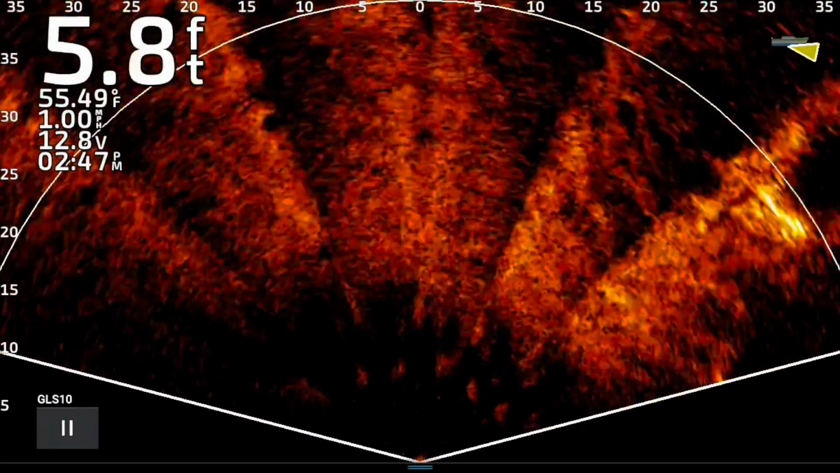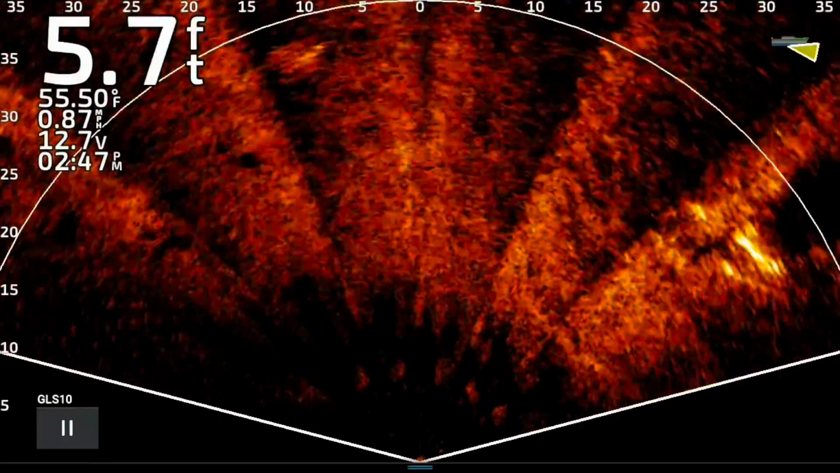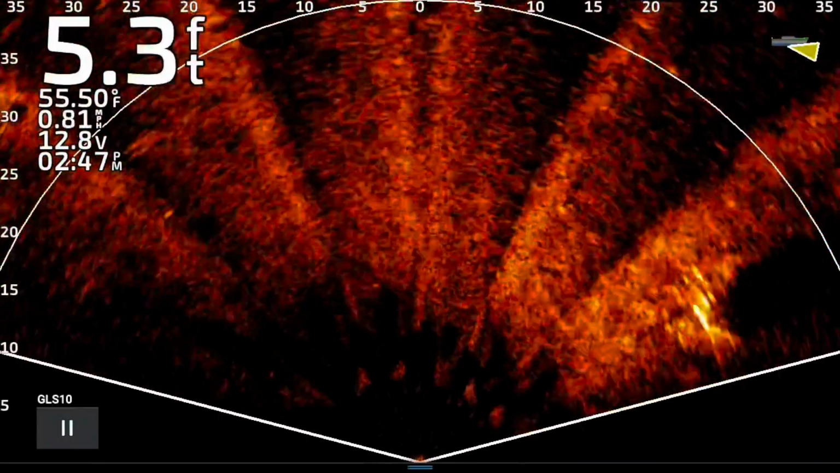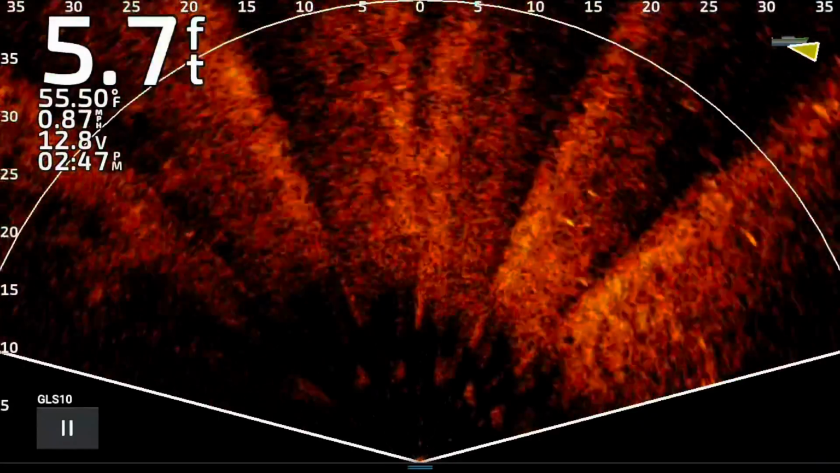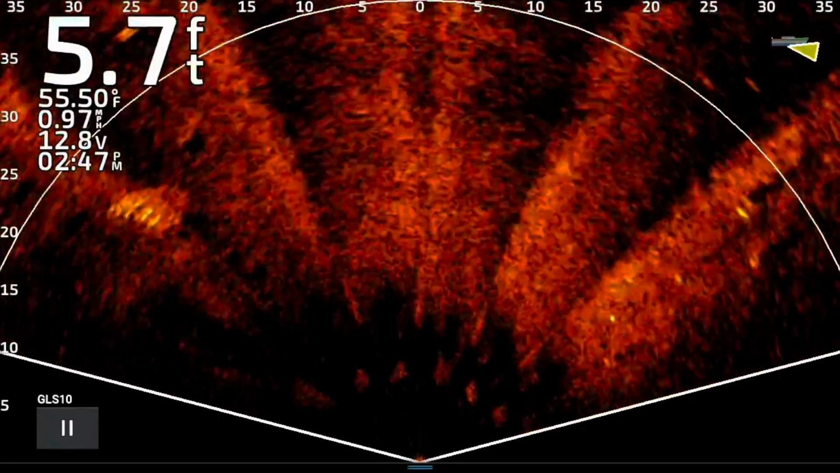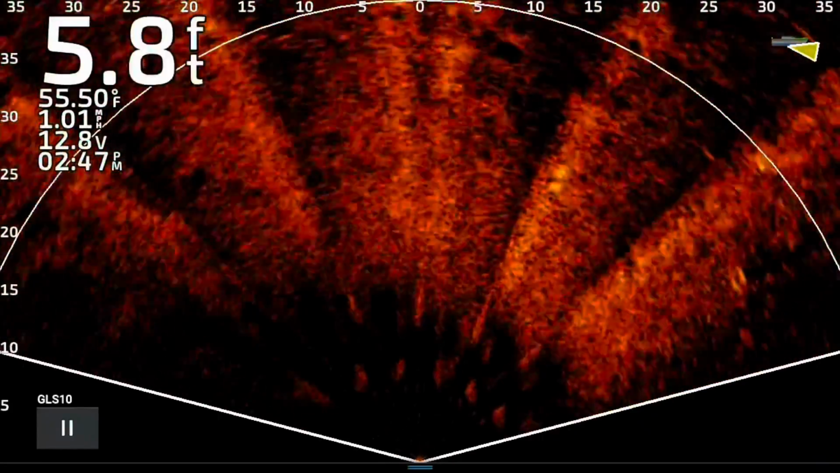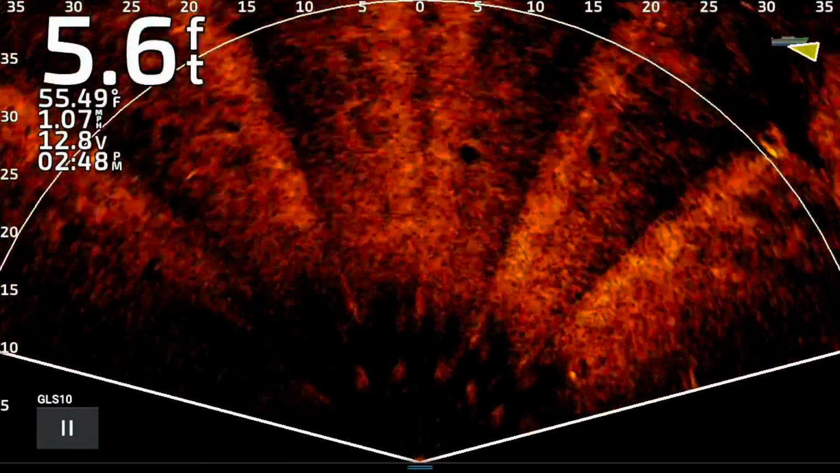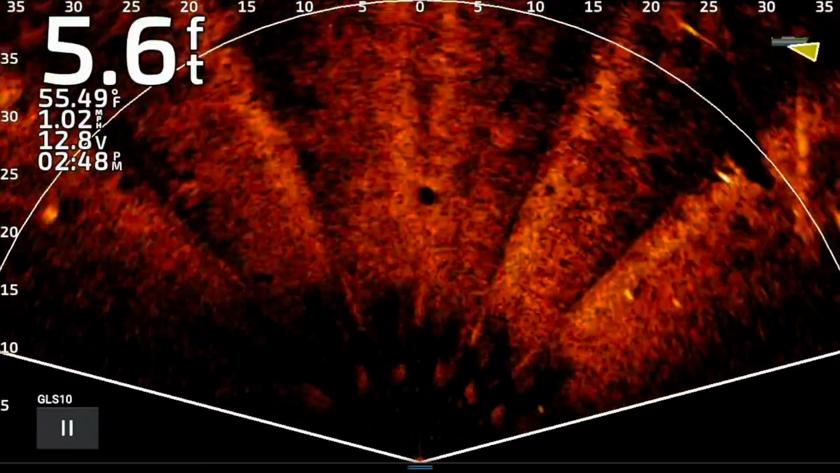On the right side of the screen right here, that's a big old cypress tree. You can actually see that hard bottom around that tree. And in the top left-hand corner, right below the depth, you can see some shad. A big group of shad right there. Pretty cool. A lot of this stuff in this video is just really neat stuff to look at.